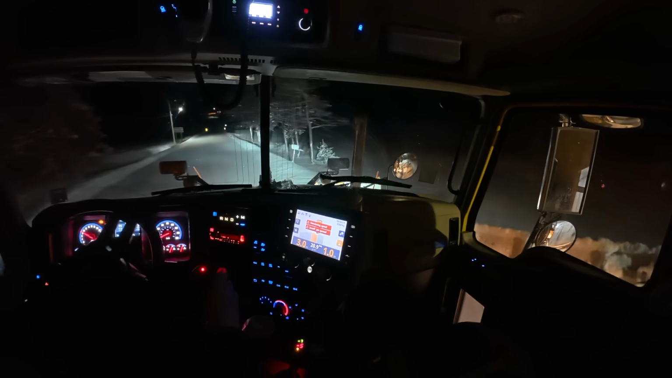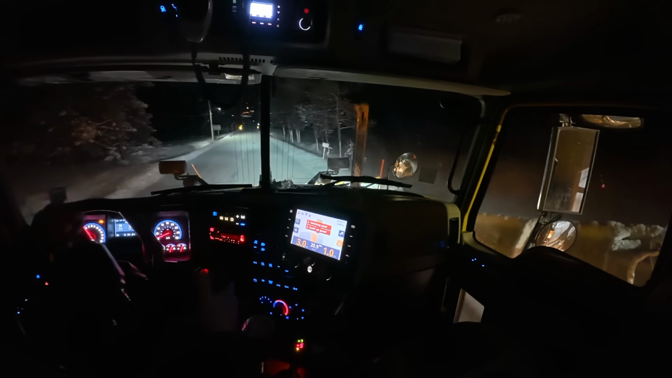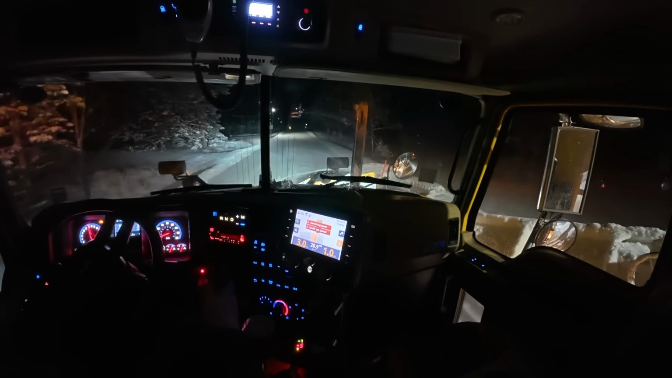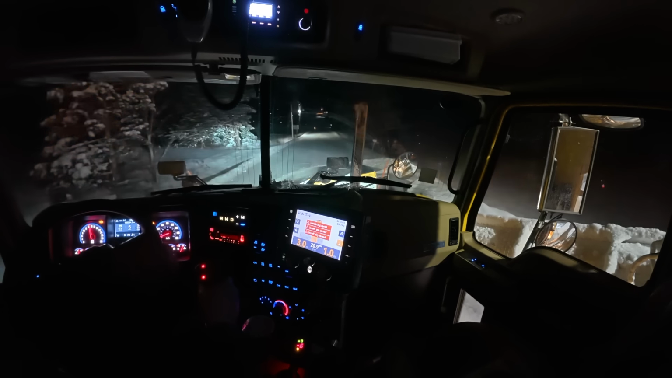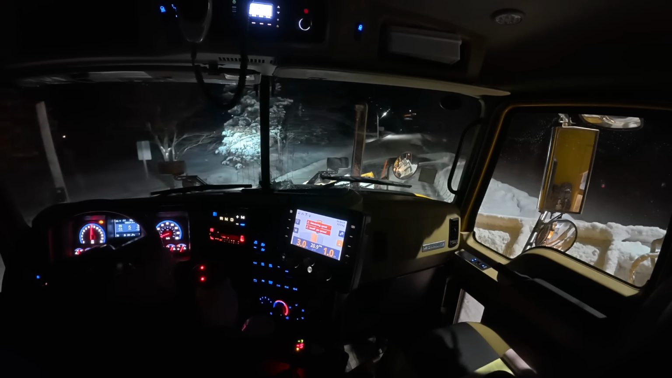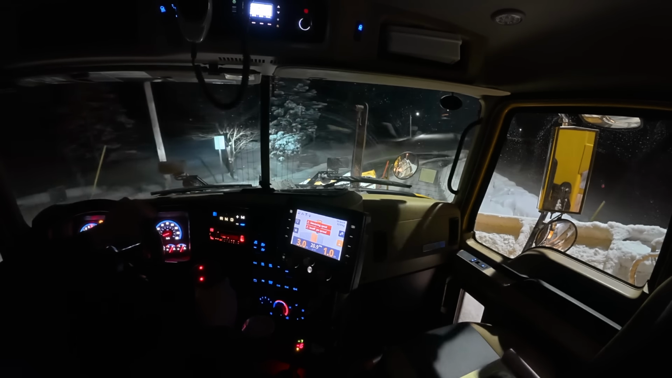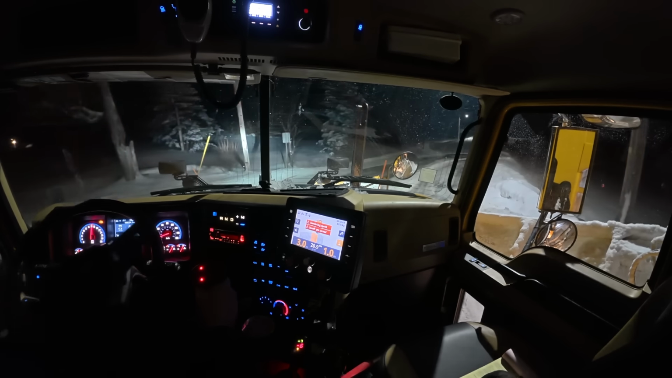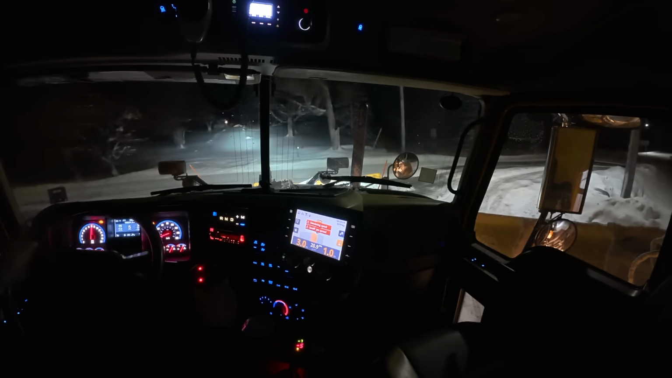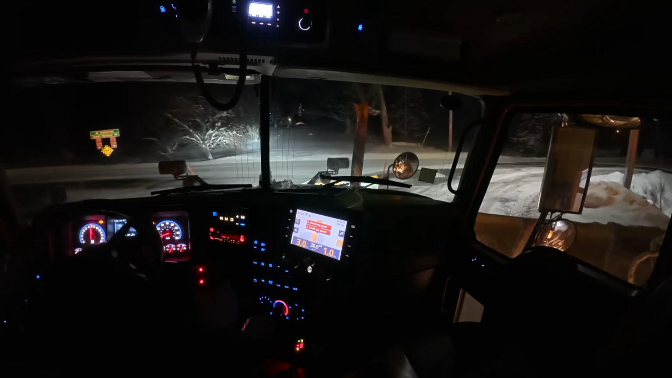my main road here. I'm going to finish my side roads and then I'll take another run back out to the county line, give her another scrape. Right now it's not snowing at all, so it cleaned up pretty good. Didn't start snowing again, but I have a feeling it's not over yet.